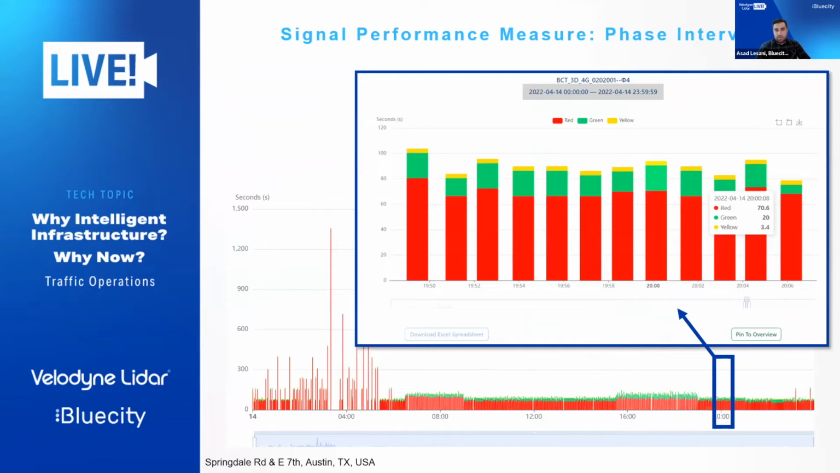With access to phase intervals, you can check if the controller keeps the cycle lengths at what you defined, let's say 120 or 160 seconds. Using our phase intervals, you can see whether that current cycle length is actually happening at the controller, instead of just going to the intersection and seeing what's going on.